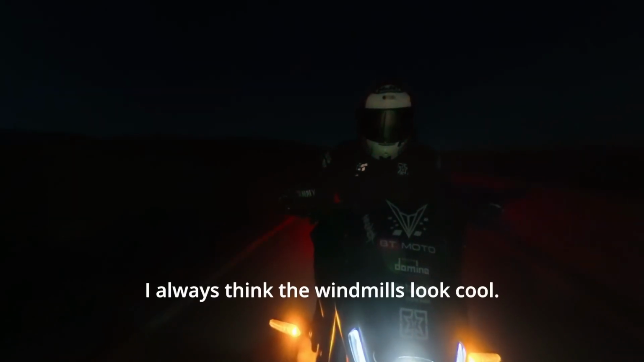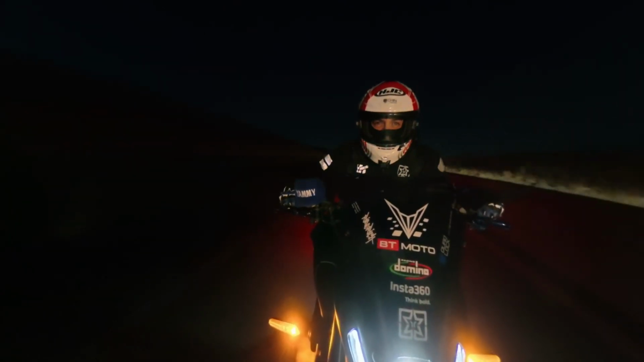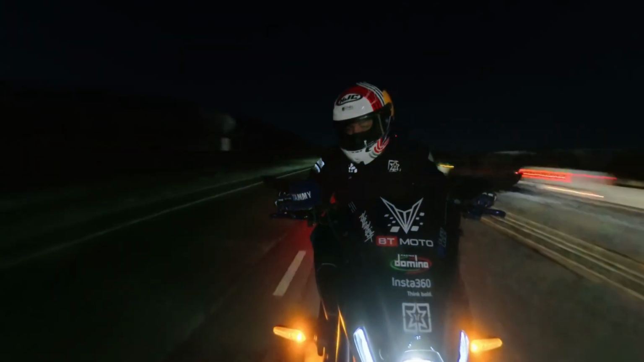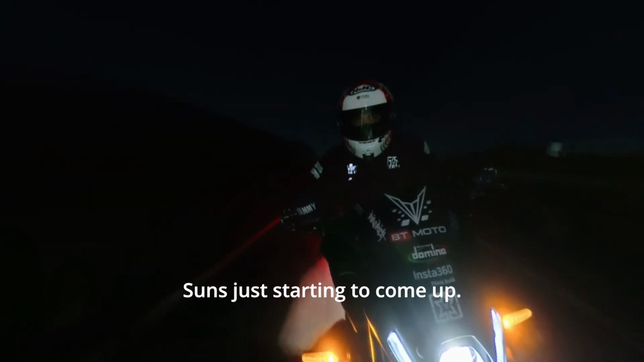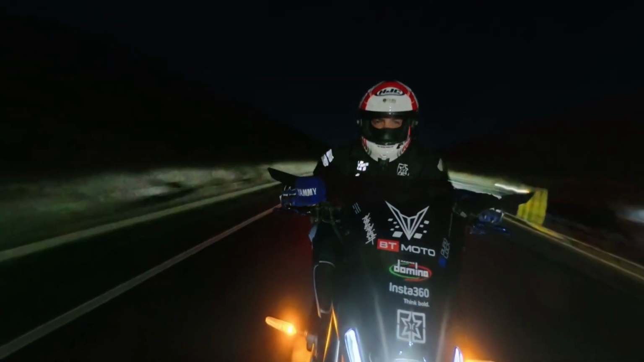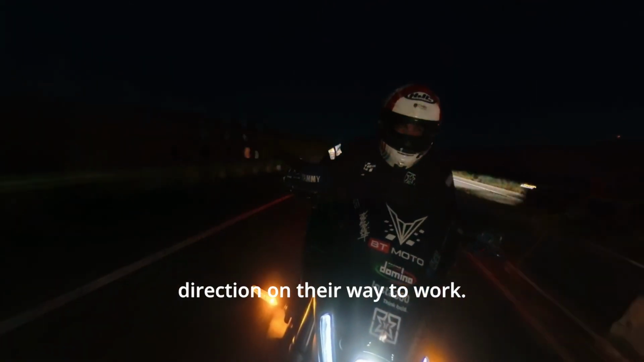I always think the windmills look cool coming through here in the morning. Sun's just starting to come up. That's when you're not getting blinded by 1,400 cars in the other direction on the way to work.